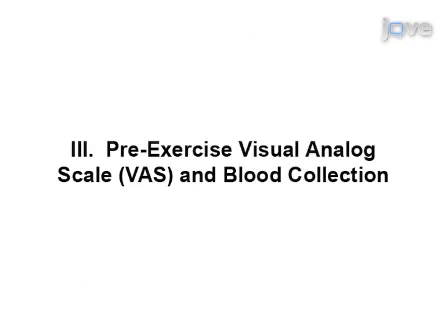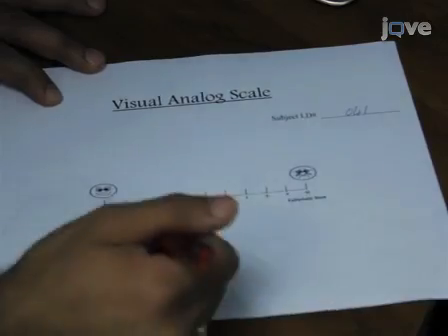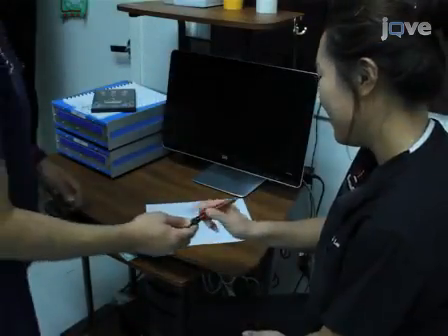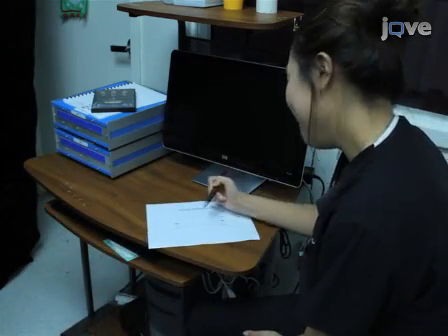A visual analog scale is used to assess subjective soreness of the arm before and after exercise. The scale is characterized by a 10 cm long line marked no pain at one end and extremely sore at the opposite end. Direct each participant to make a mark along the 10 cm line to indicate their response to